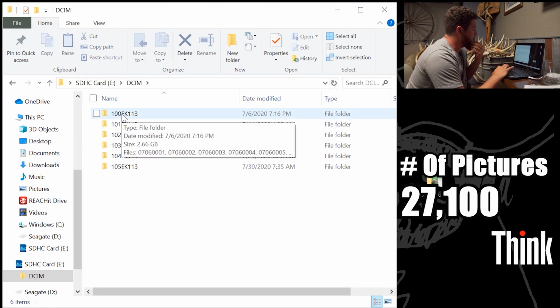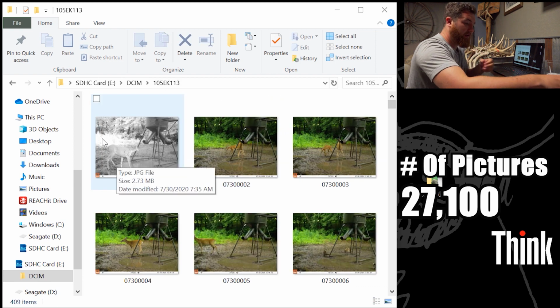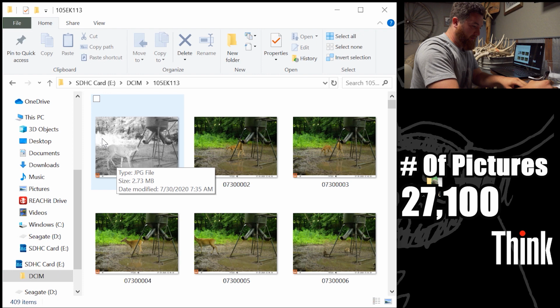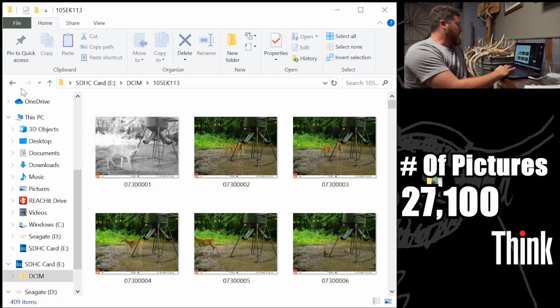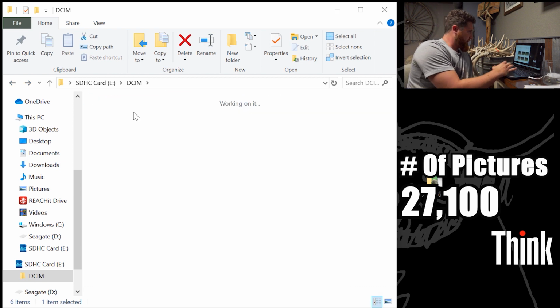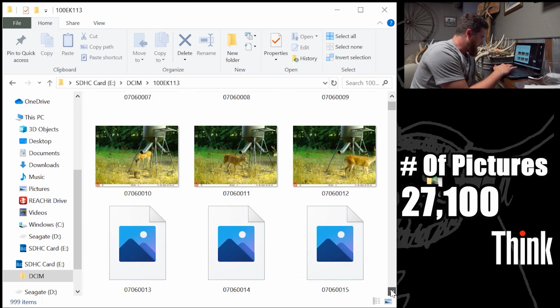Oh my God! It's 1, 2, 3, 4, 5,400. This is Deer Fields. I could tell you without even looking, just because of how many pictures we got and what we have left for cameras. This has always been one of our best spots, especially in summertime. So hopefully, I can almost promise you, there's going to be a ton of daylight pictures, and hopefully they're just of the right deer.